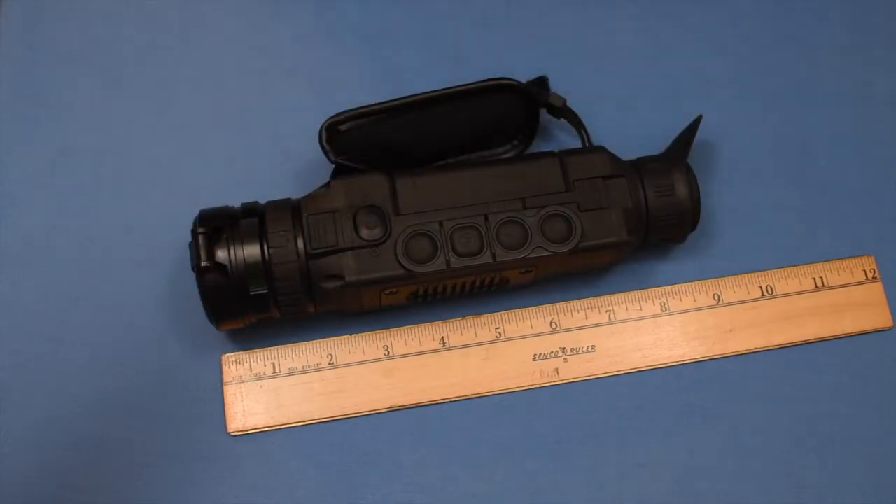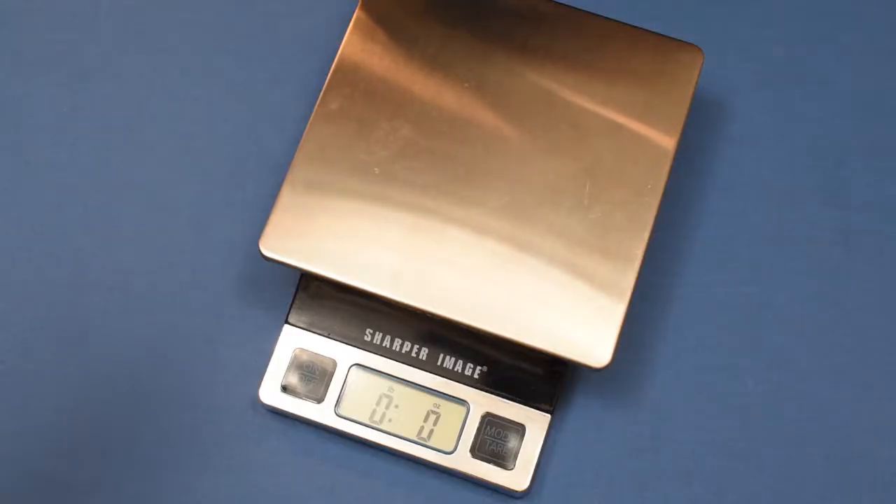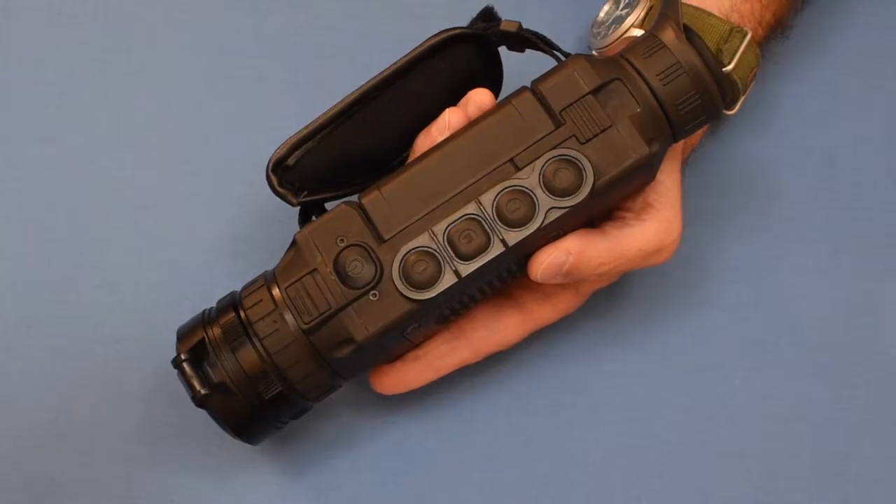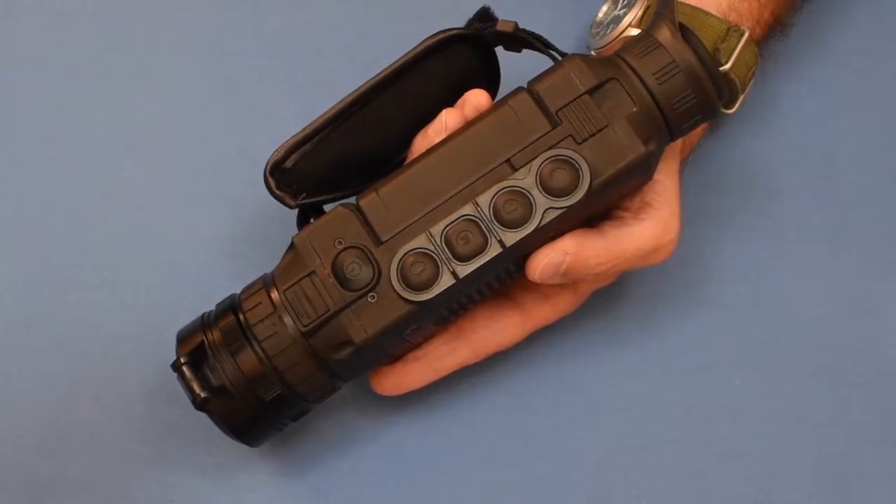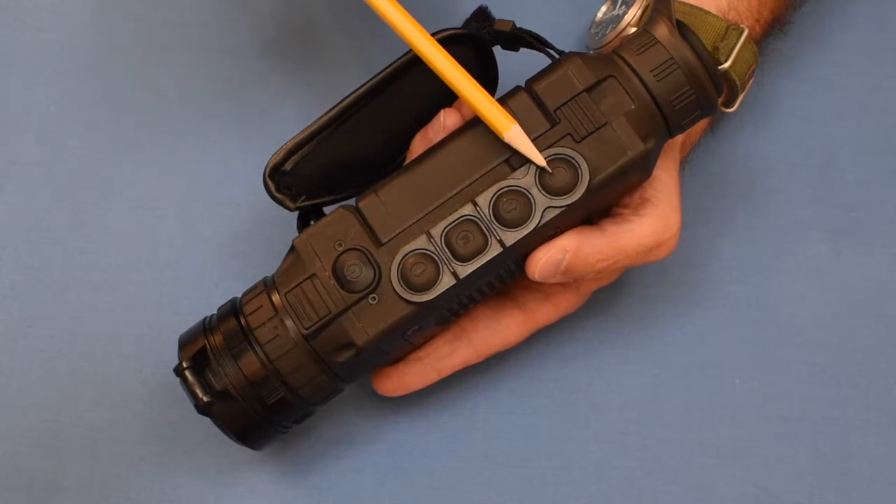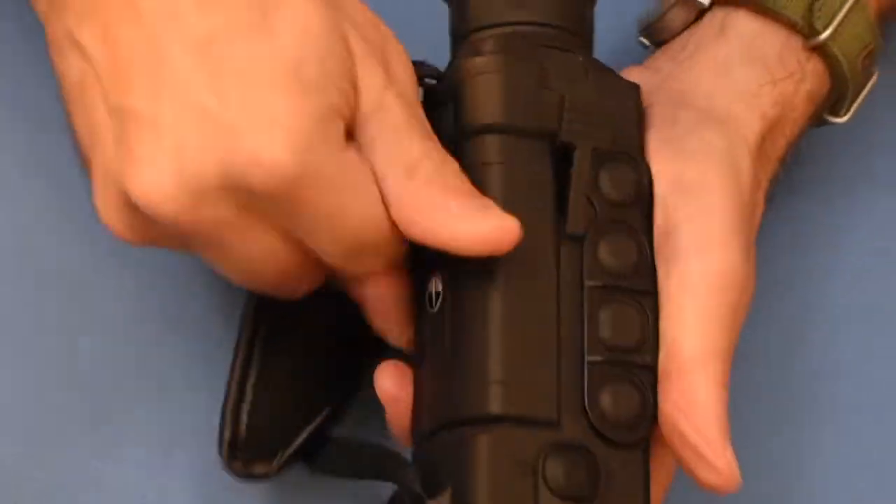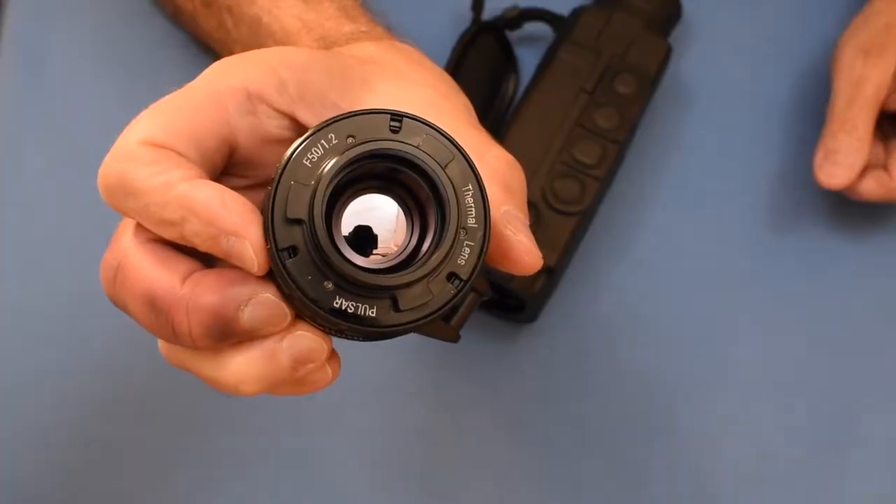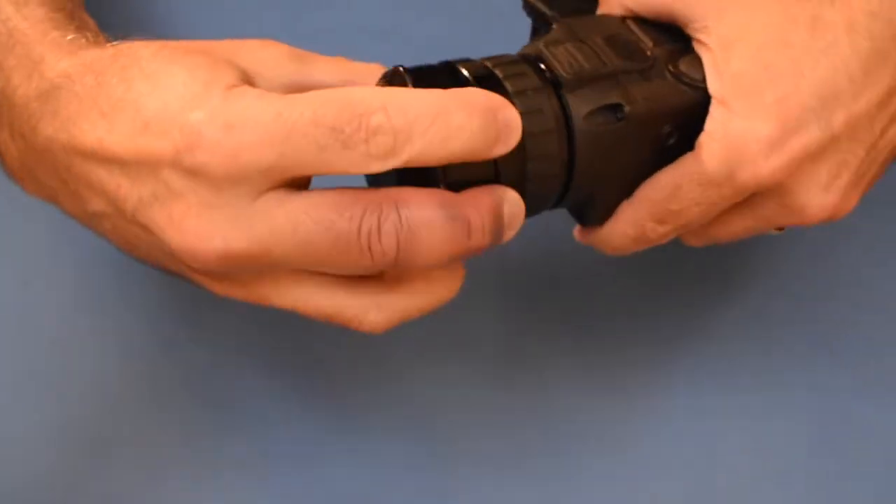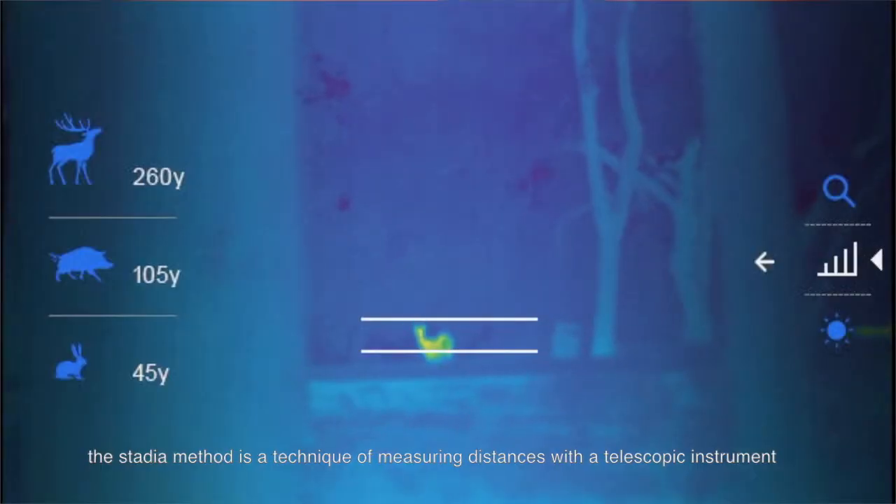Overall length, 8 3/4 inches. Width is 2 3/8 inches. It weighs in at a hefty 1 pound, 3 1/4 ounces. It has an ultra easy operator interface, only 5 buttons: power, up arrow, down arrow, menu, and record. It comes equipped with this rechargeable battery supply that lasts up to 8 hours per charge. It comes with a 50mm f1.2 lens that's designed for thermal imaging, and you can get other lenses for it. Simple as that. It has a stadiametric rangefinder built right in.